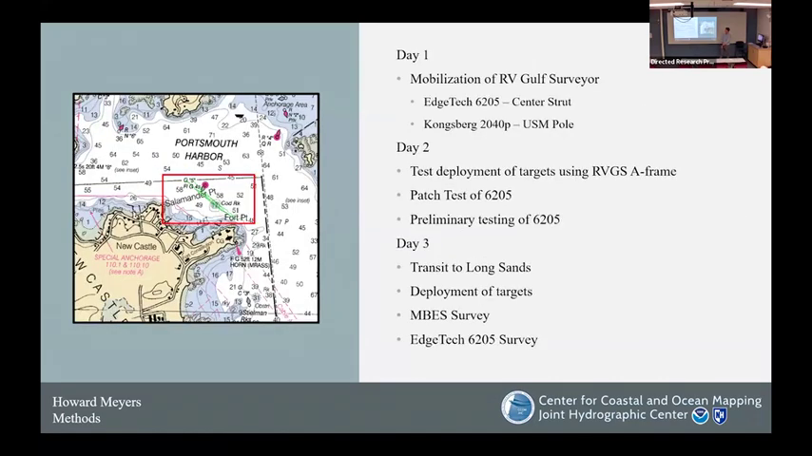Just briefly here, the schedule for the tests: we mobilized the RV Gulf Surveyor. We had the EdgeTech 6205 on the center strut of the vessel, and a Contour 2040P on the USM pole mount on the port side of the ship. Collected our patch test. We did some preliminary testing and some test deployments of our targets, and then finally transited to Long Stands. Did our multi-beam survey over the targets, and then conducted our tests with the EdgeTech 6205.